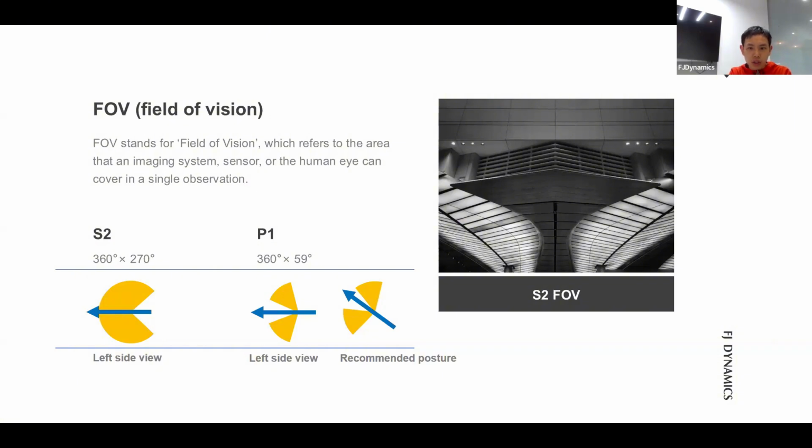As the yellow region shows, the S2 is suitable for a horizontal grip, which means you can hold it horizontally without any tilt. But for the P1, if you want better data, the P1 should slightly lift its head to form a 45-degree angle with the ground, as shown in this recommended posture.